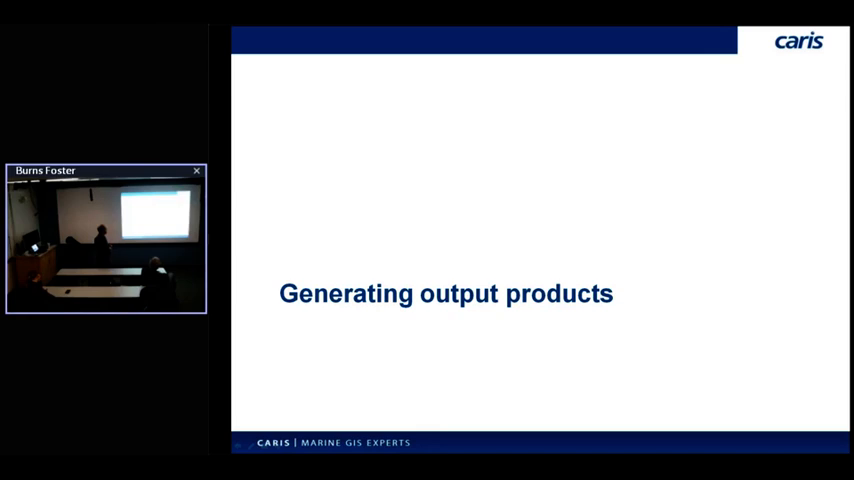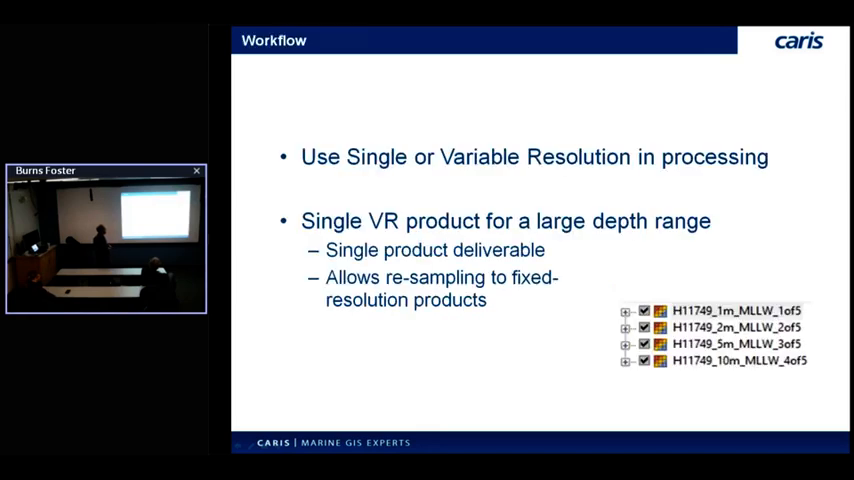In terms of production, generating products on this thing, the great thing is it's interchangeable with raster products. So in terms of workflow, when you're generating surfaces, you can use the old single raster, or you can use variable resolution. The tool set's going to work the same on either.